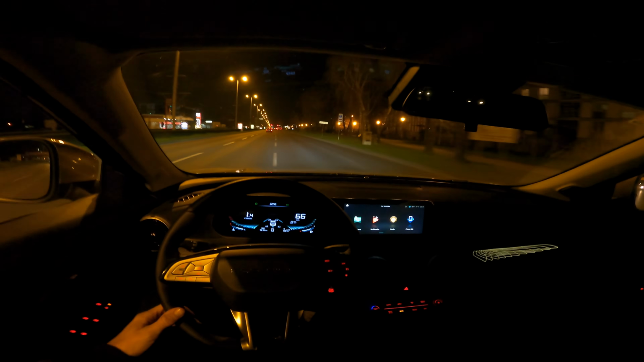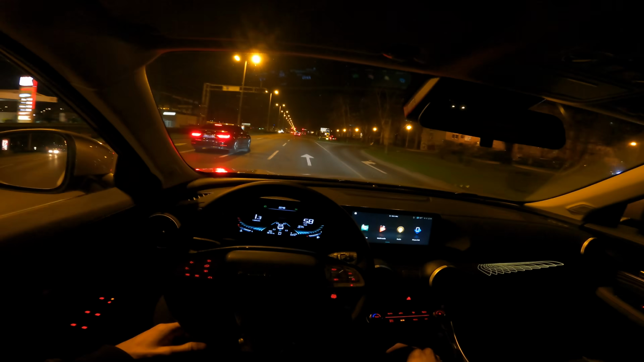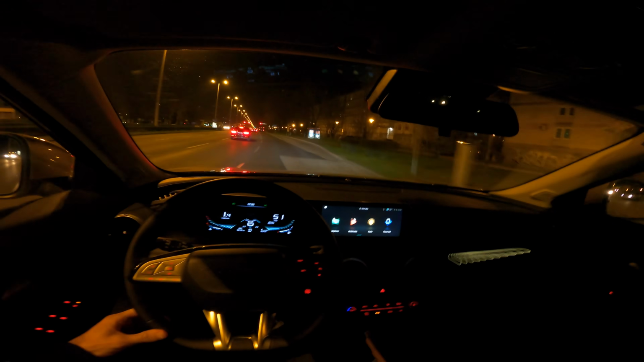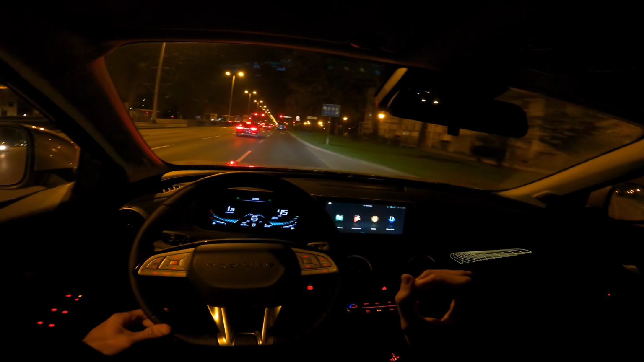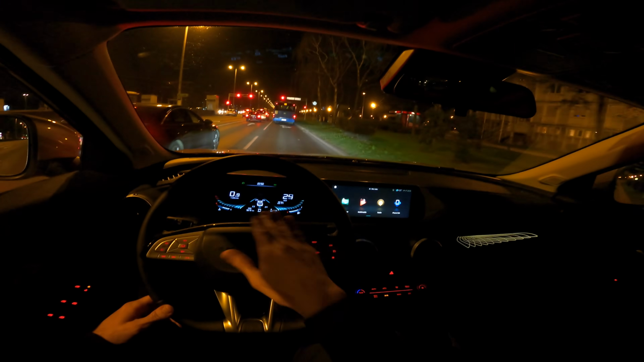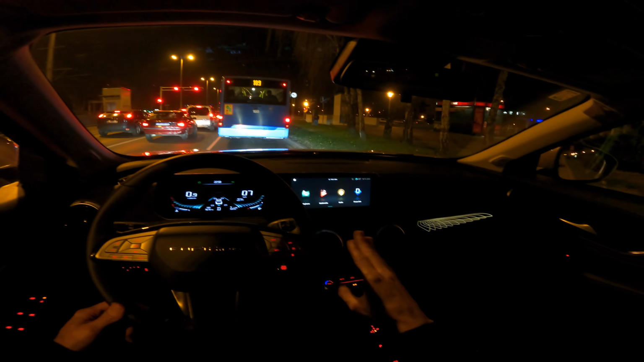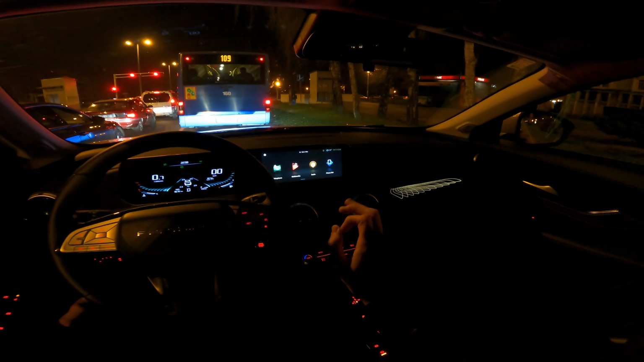Now, I like it. Is it for me personally? I like gadgets. I like Apple CarPlay. I think with Apple CarPlay, this car, even without the wireless charger, would be perfect. It'd be okay. I could be okay with this display personally, but with Apple CarPlay, I wouldn't mind. This car would be very good. It's almost on the doorstep, I would say.